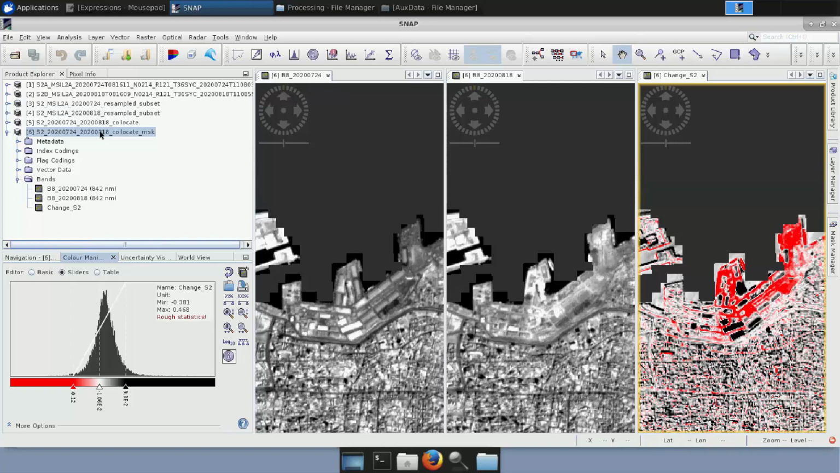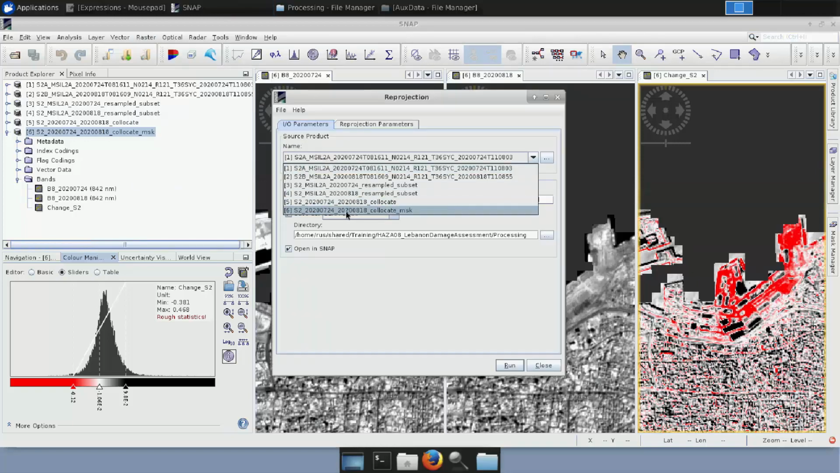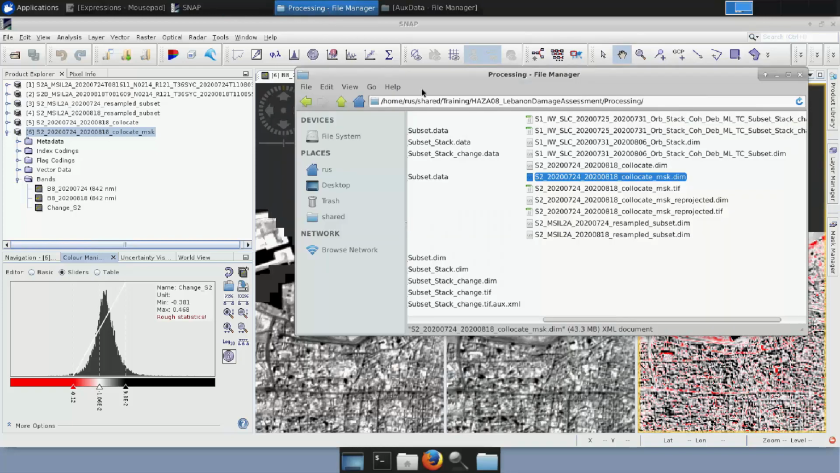Next and last step in SNAP is to select this product, go to Raster, Geometric Operations, Reprojection. Select this product, the last product. The reprojected one will be added at the end. In the projection parameters, we'll leave them as they are, and we click Run. And now we add the final result, the reprojected one.